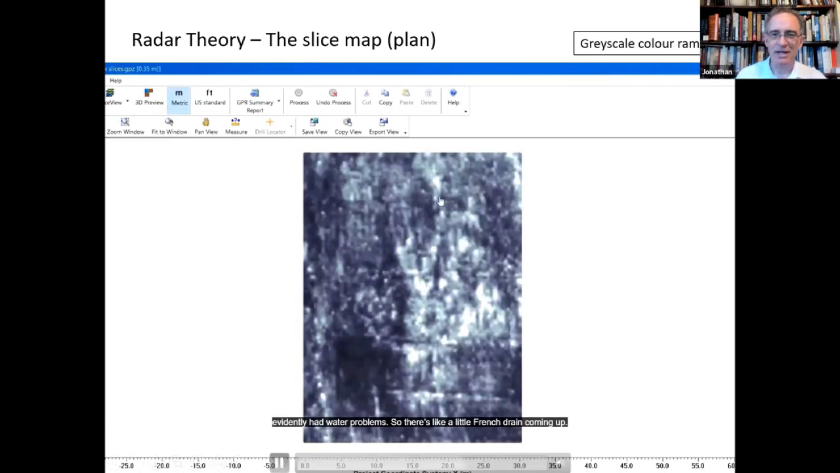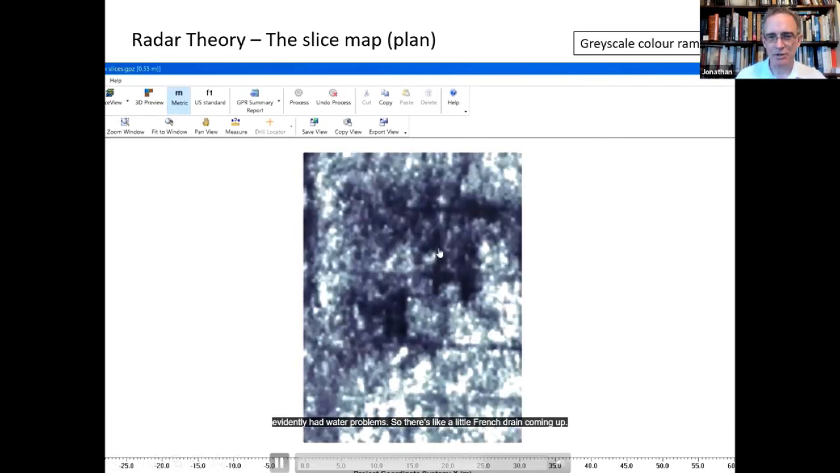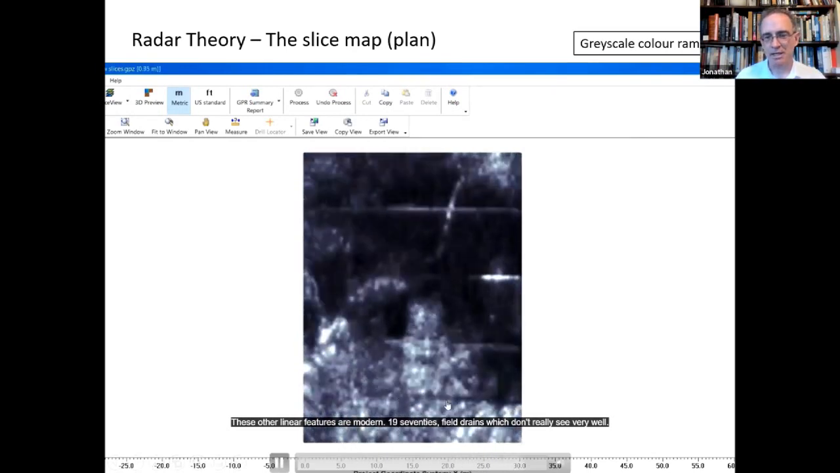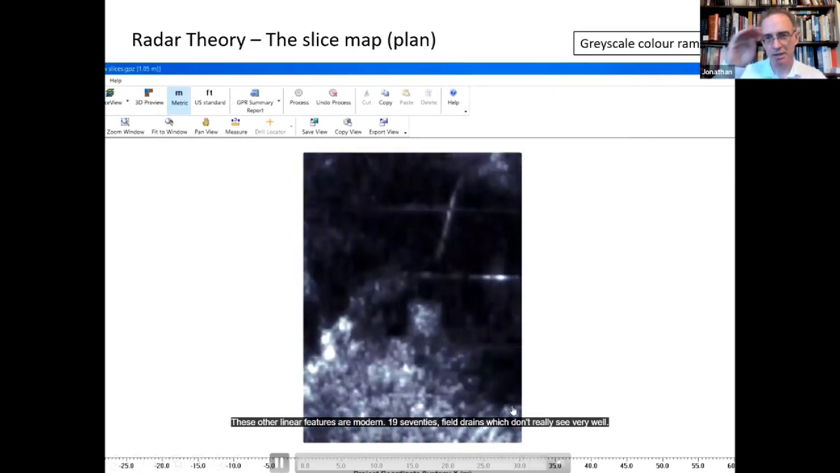So they evidently had water problems. There's like a little French drain coming out. These other linear features are modern 1970s field drains, which you don't really see very well. So this is an example of how these fairly large structural features can appear in a slice map.